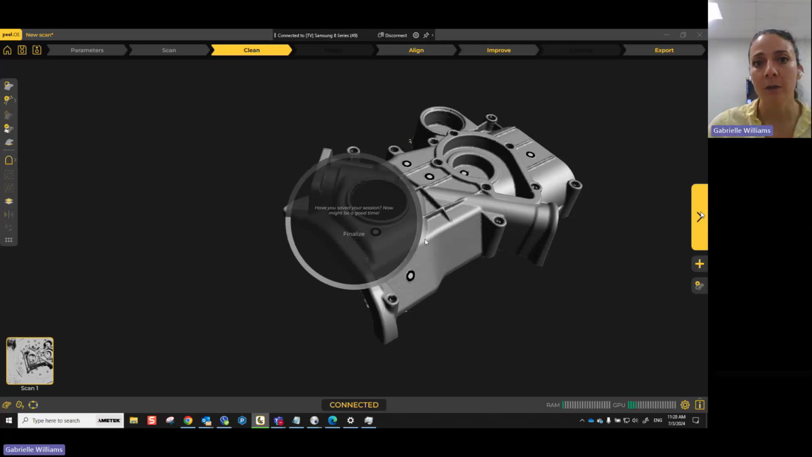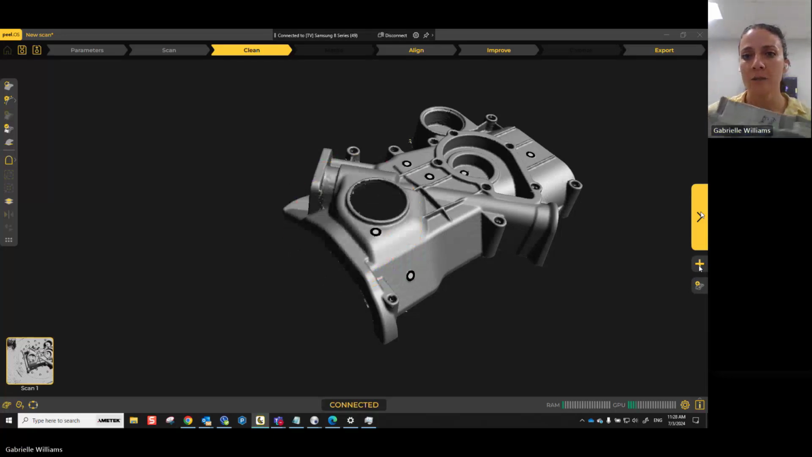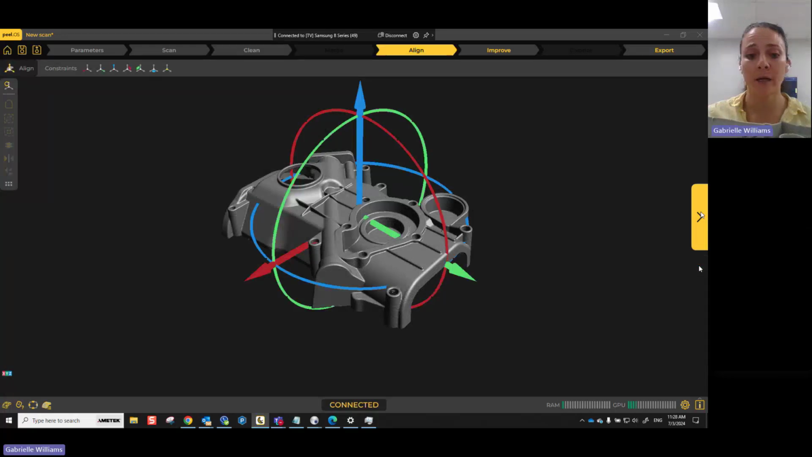But once that's done, oh, another thing too. Right here, there's a step that says merge. It's grayed out because I'm not clicking on add scan. But for example, if I needed to get the bottom of this part, then I would click on add scan right here, and then I would flip the part upside down and scan the other side. Once I have the top and the bottom scanned, then I can go into the merge step and put those two together.